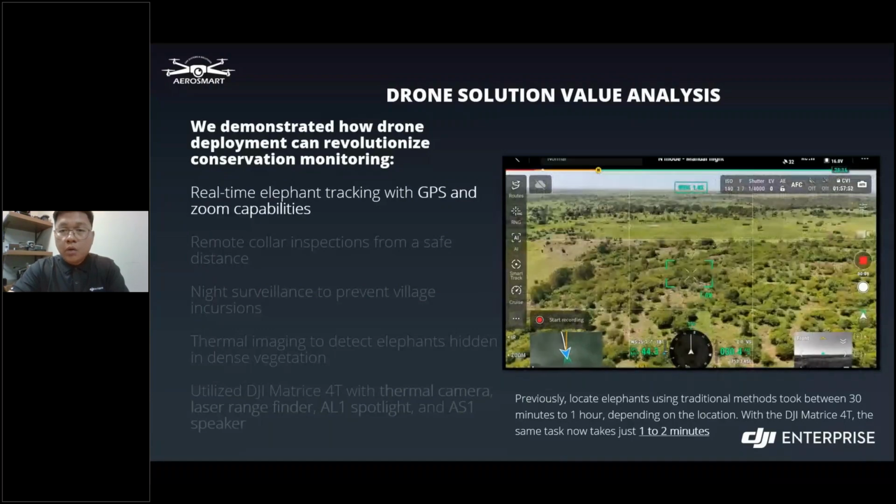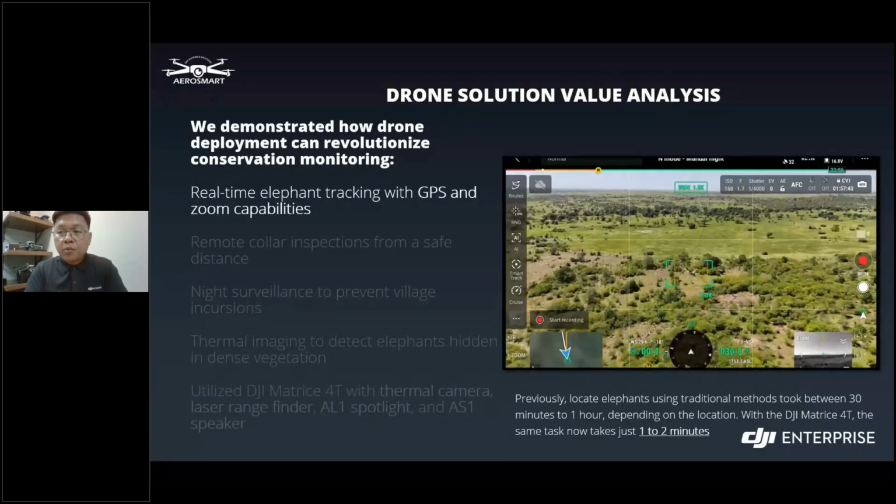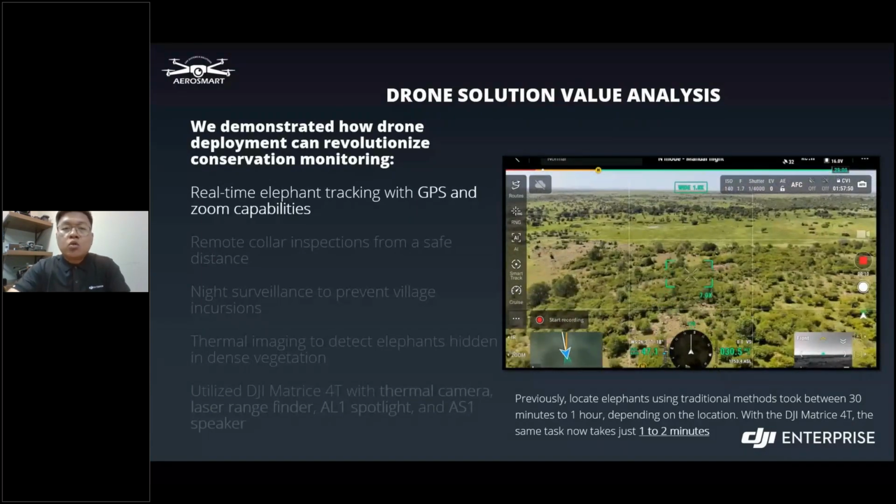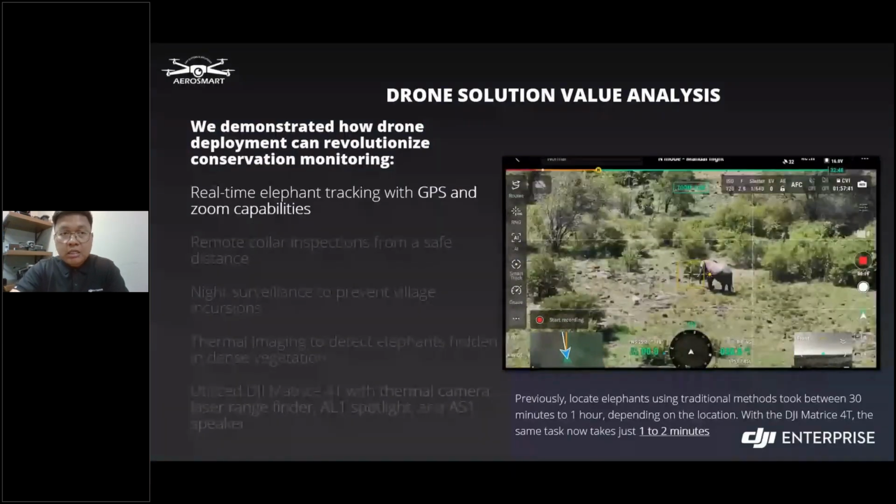Okay. So our team visited Kenya to demonstrate how drone deployment can revolutionize conservation monitoring by enabling real-time elephant tracking through integrated GPS and powerful zoom capabilities, as you can see in the video.